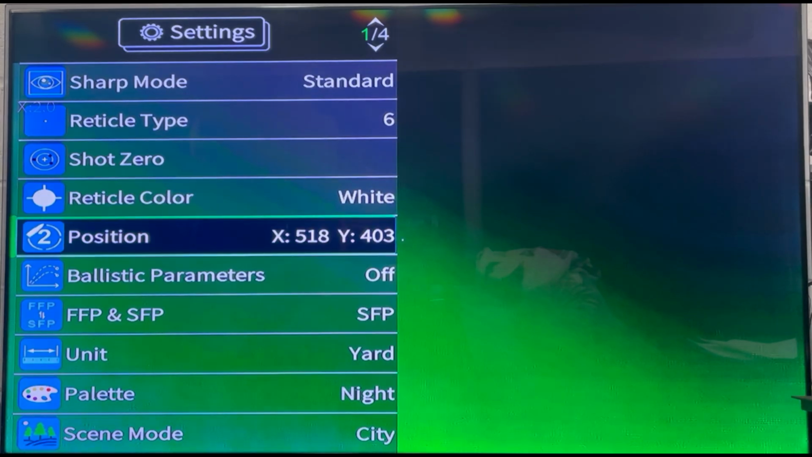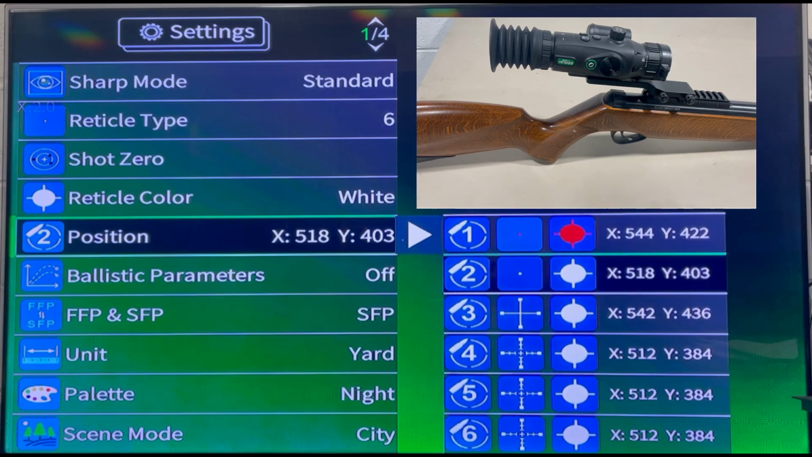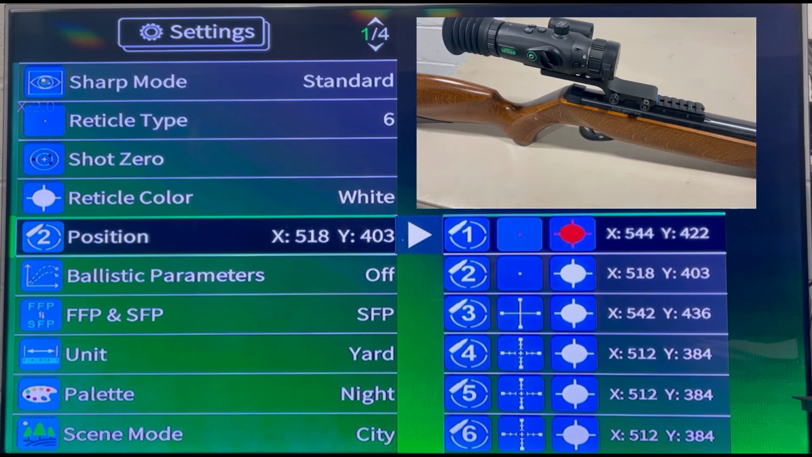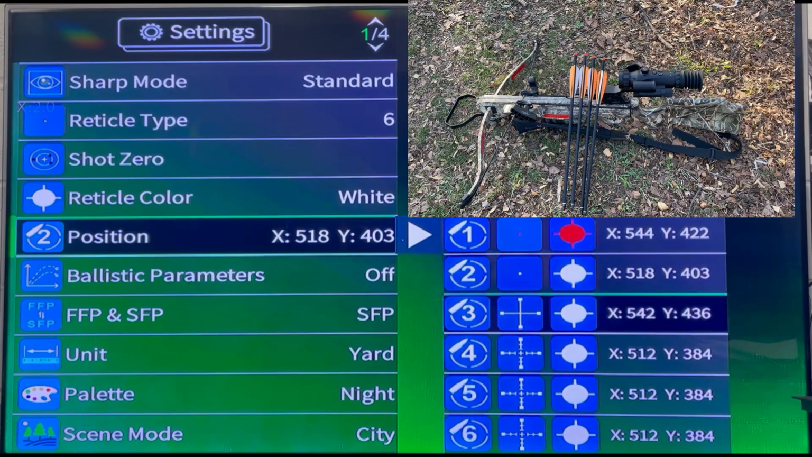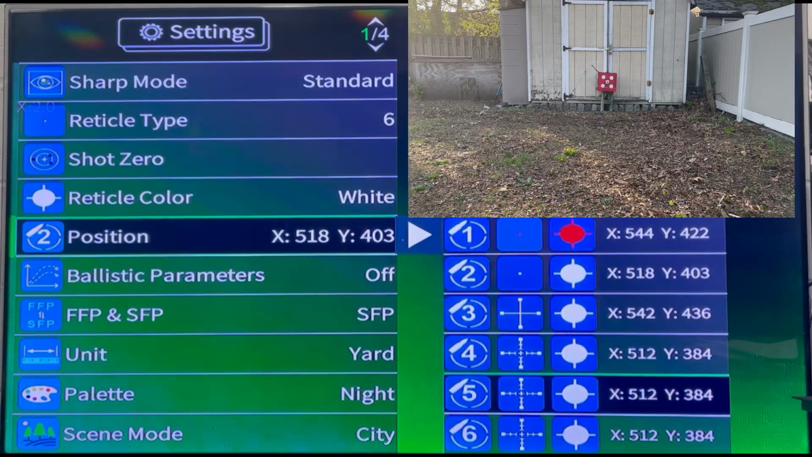Position. Your reticle's position represents the settings for particular weapon 0, reticle type, and color. The MT1000 can save the 0 of up to 6 different weapons. Unlike a traditional glass scope where you'd have to re-zero it when you switch the scope to a different weapon, the MT1000 lets you save your weapon 0 as a position. For example, you could zero an AR as position 1, take the scope off, and put it onto a crossbow, and save that 0 as position 2.